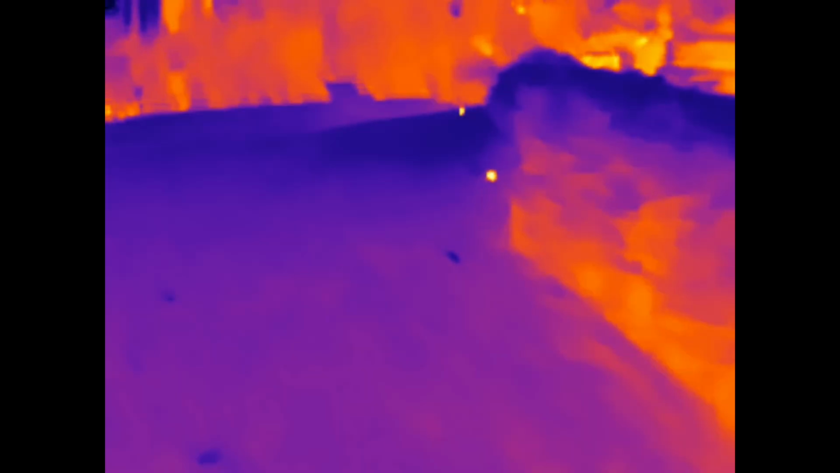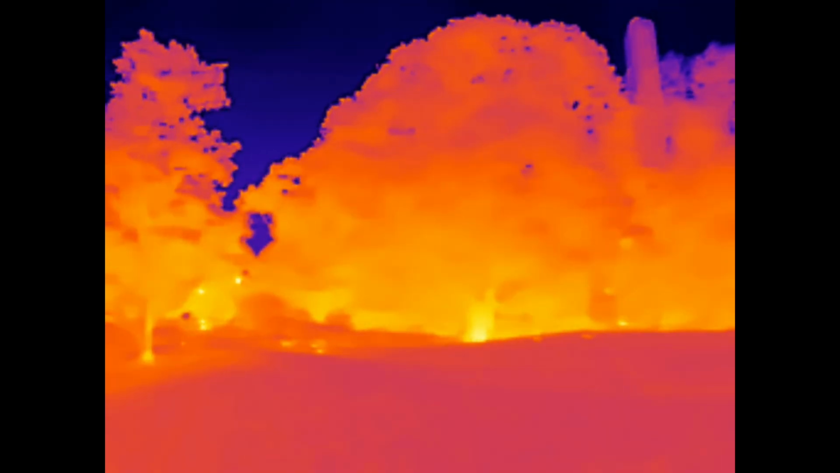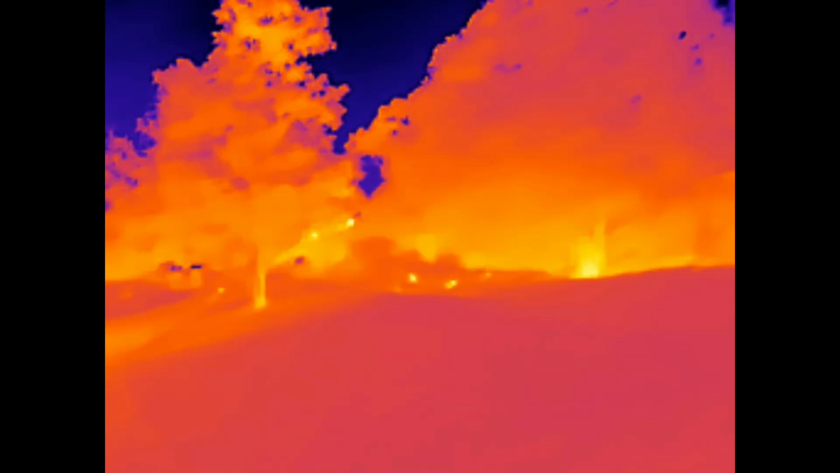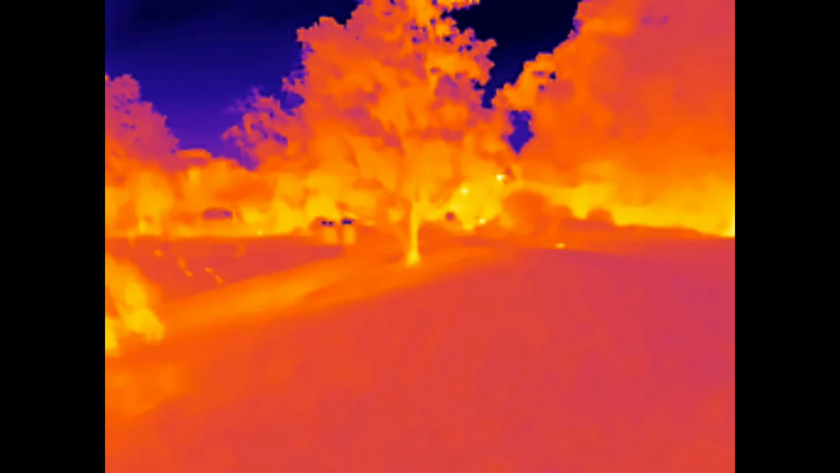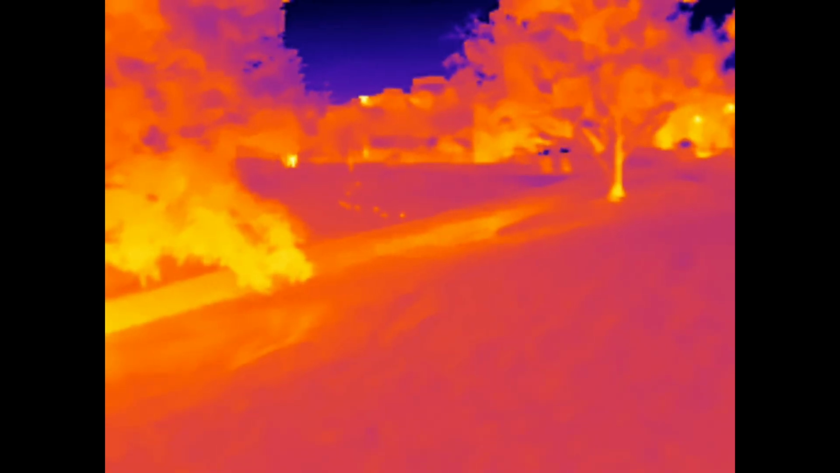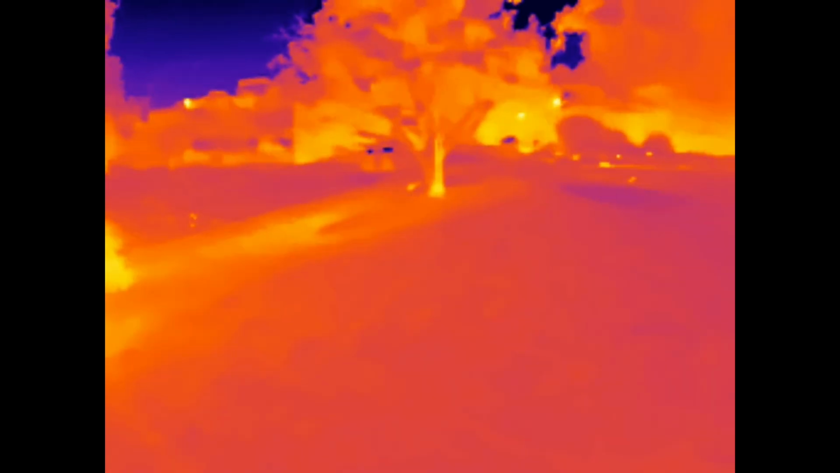I feel like a bit of a detective or something with this on. You can see if there's any hot patches or whatever on the ground. Oh, there we go. Look, there's a couple other animals, and you can spot the birds really easily. You know, some of these would be around the size of a little mouse, not a mouse, a rat. The black hot mode, it's even more obvious with the white hot.